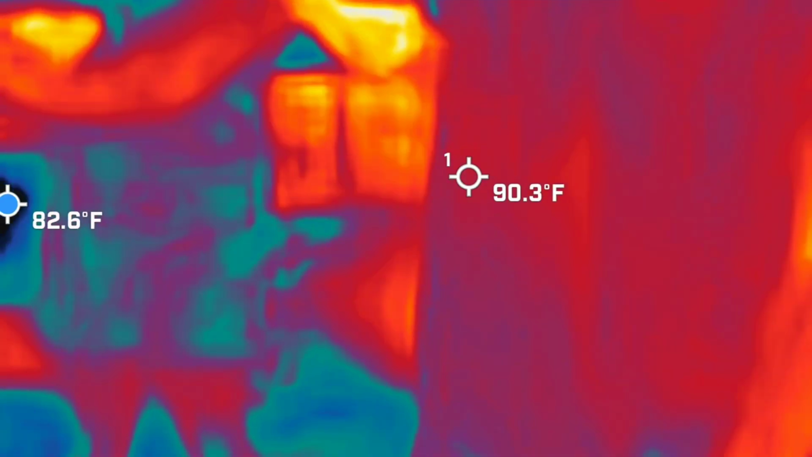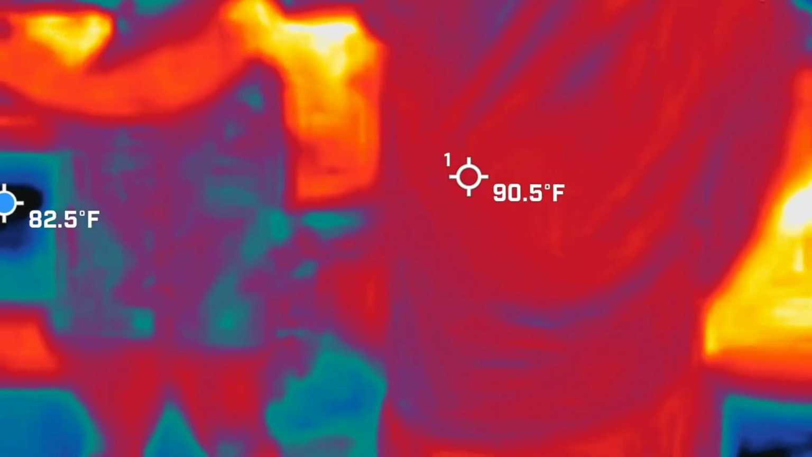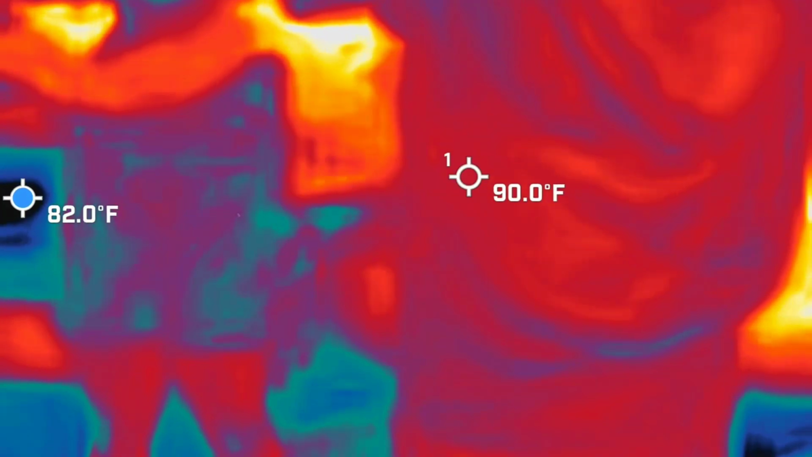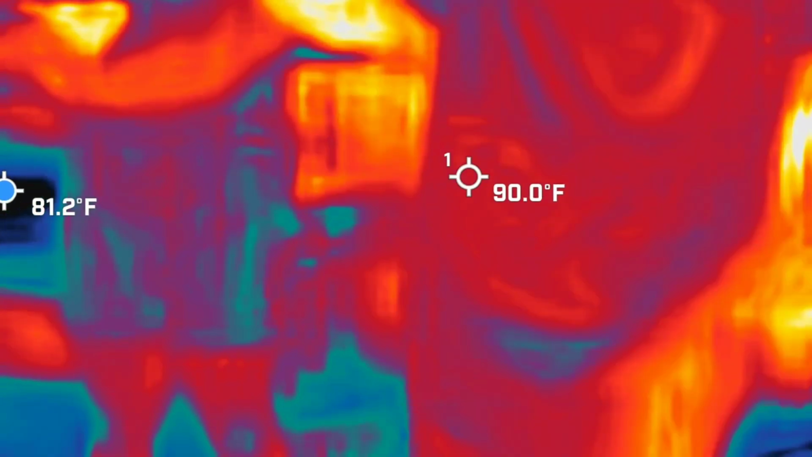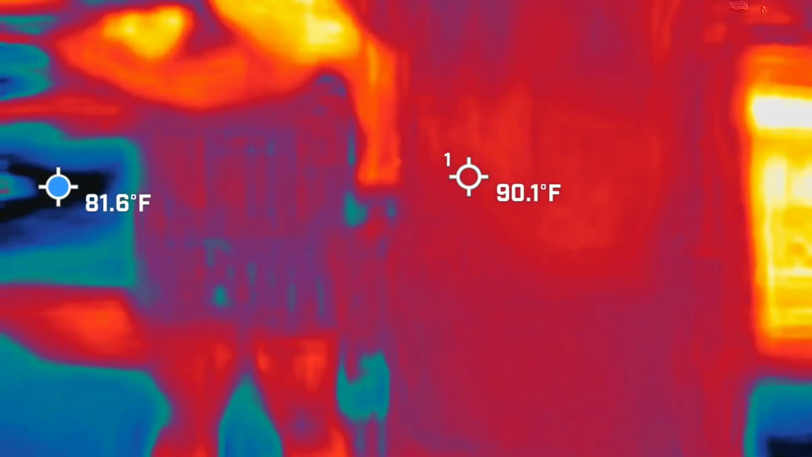Do me a favor on yours, Rachel. Go ahead and stop your recording for just a minute, and then swipe left. Am I going the wrong way? I want you to be green with a purple stick figure. So, seen anything in yours then? There we go. Oh, okay.